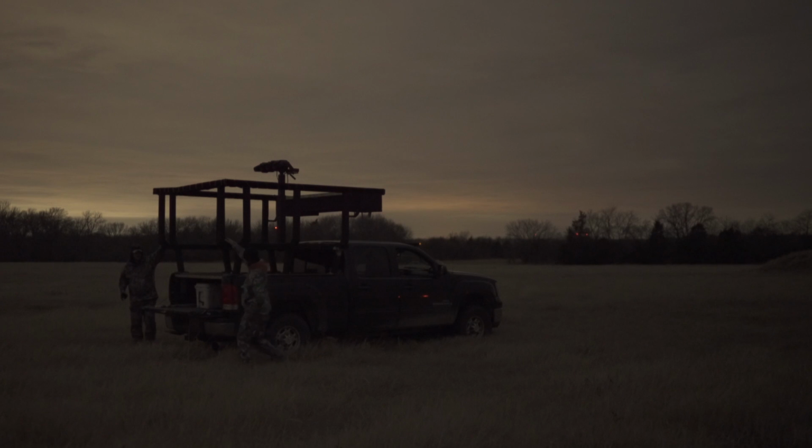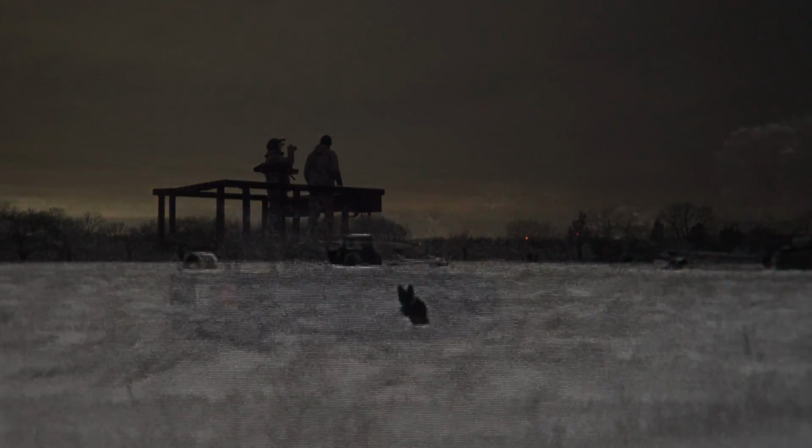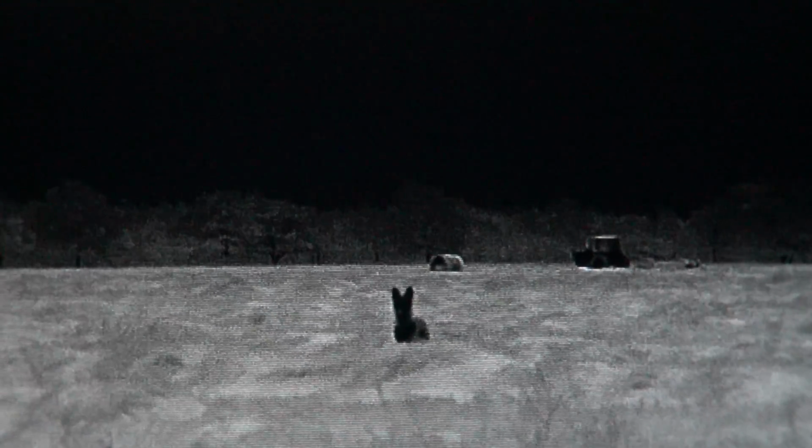This was a stand that Ronnie and I made last year in a pasture. We've since already taken a coyote with thermal this season. Ironically, the rig was parked in the exact same place the landowner has his tractor parked here 6 months later. Get him.